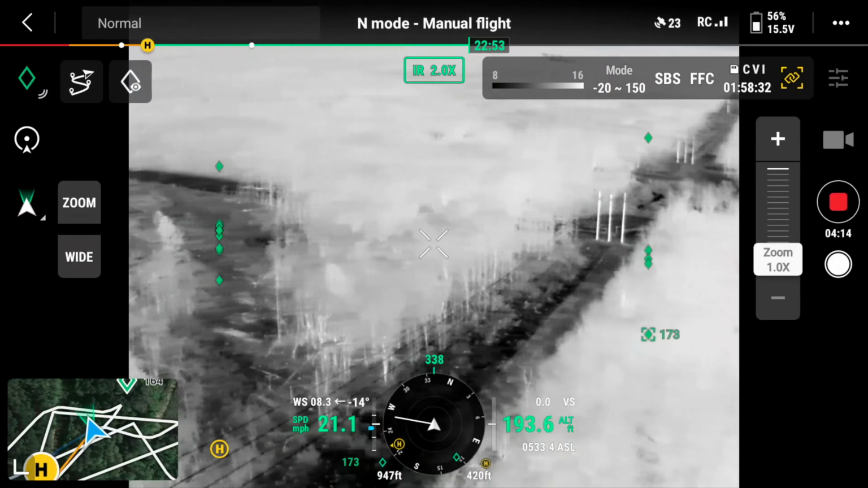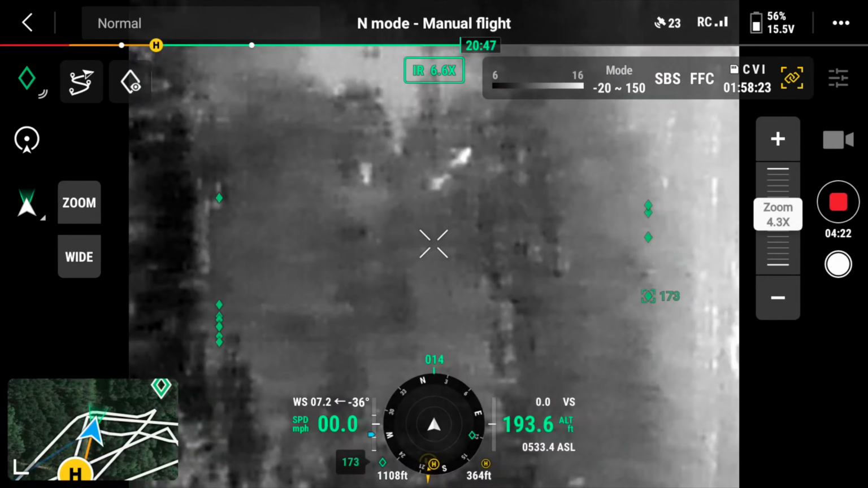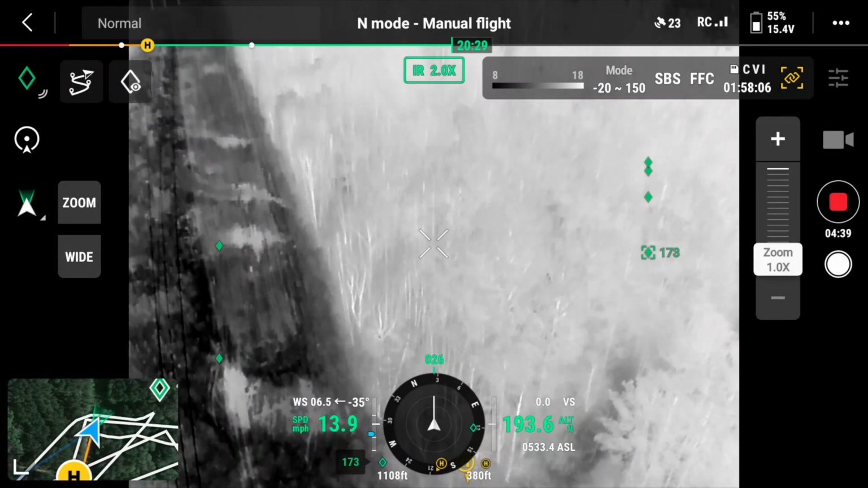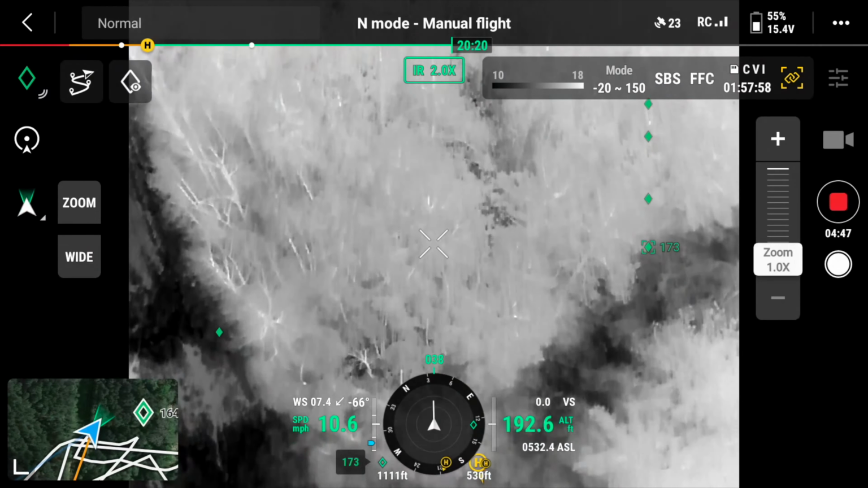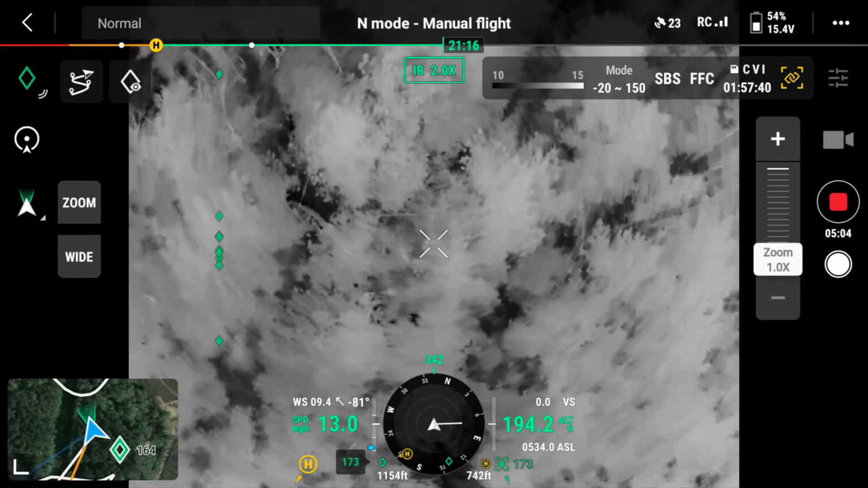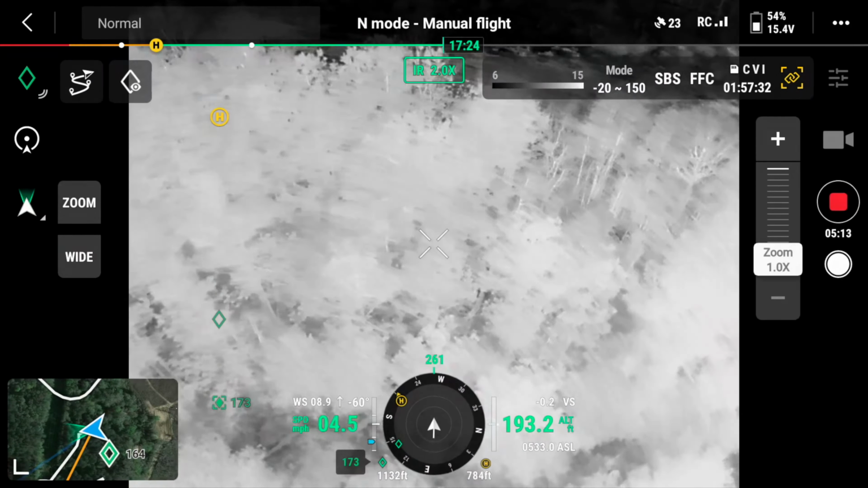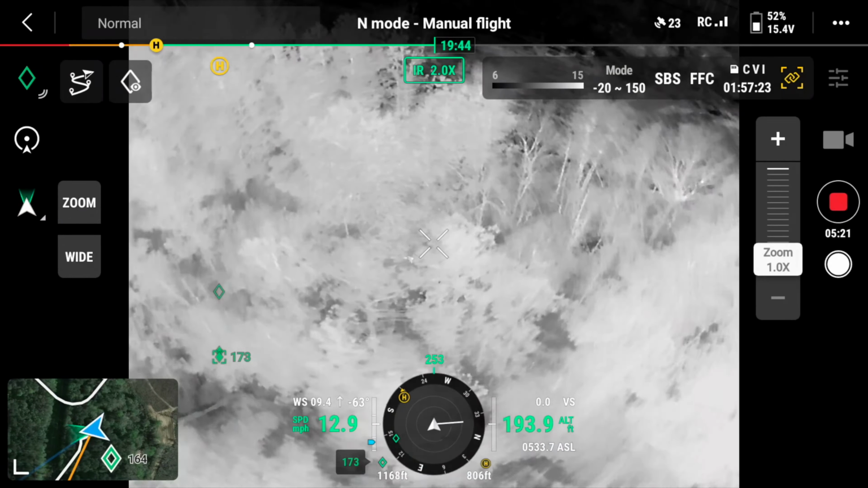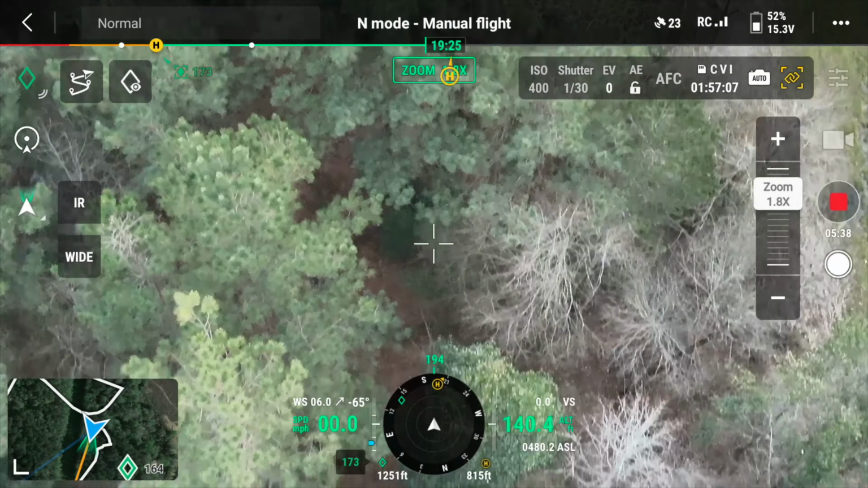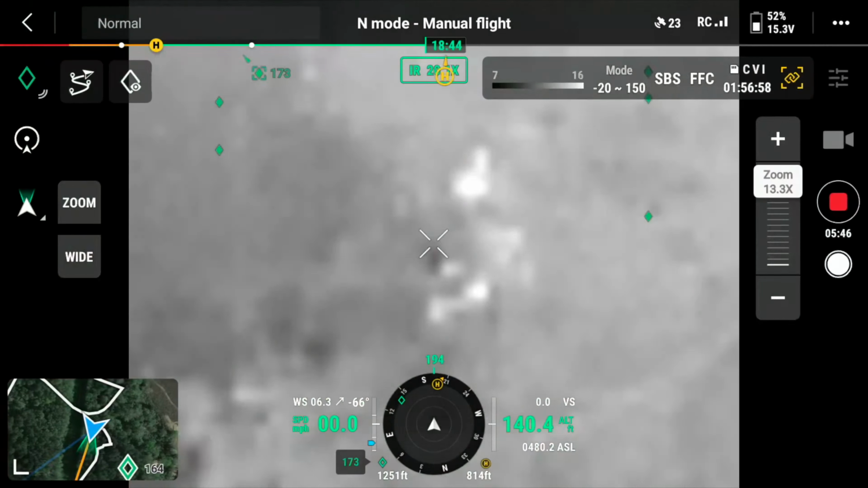I fly over here as fast as I can, and I get over here just in time to see it struggling and scrambling to get out of the food plot. So I fly over, look for it with my thermal drone to see how far it went. By the looks of it, it didn't go too far, and sure enough, here it is, right off the edge of the side of the food plot. Big buck down. Alabama 6-point.